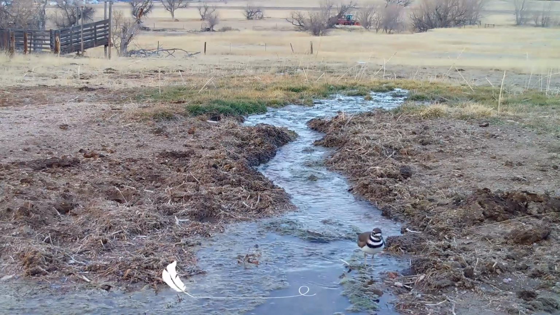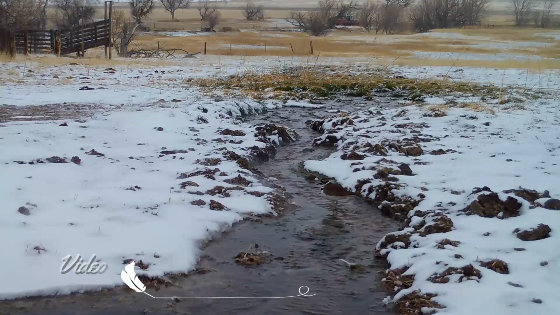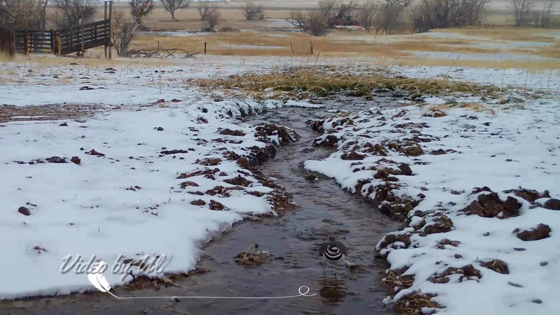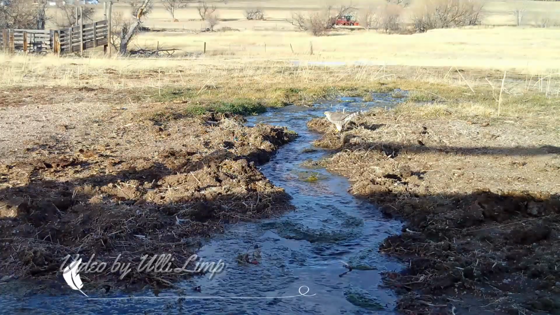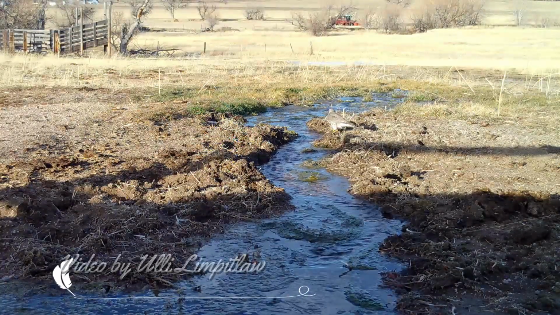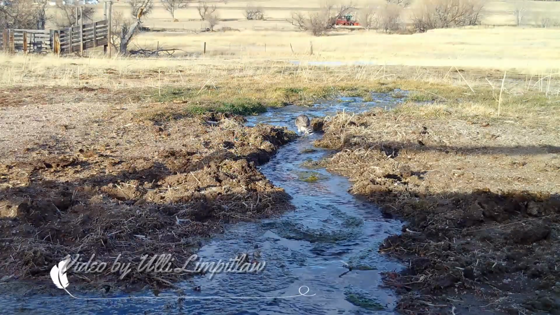There must be lots of good bugs in there. The killdeer is a tough bird. It comes out right during a snowstorm, wind blowing, cold and ice. Killdeer is there. A merlin, that's a falcon, comes by on a regular basis, fishing and bathing.